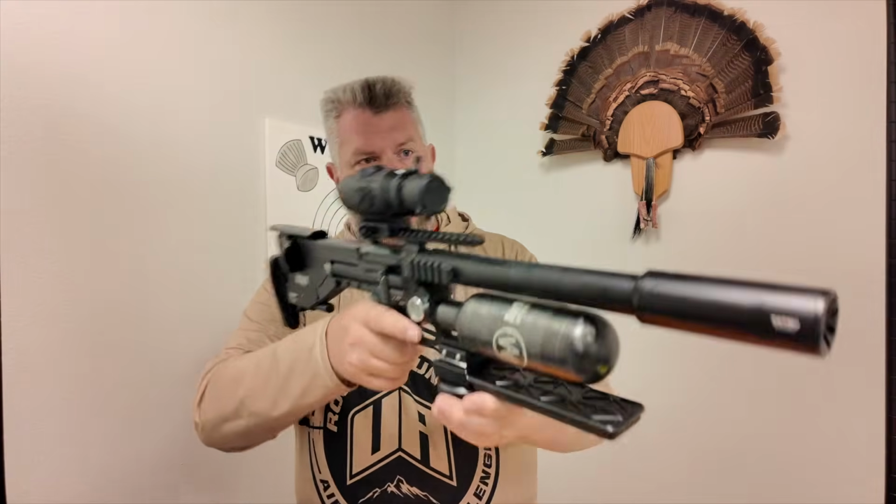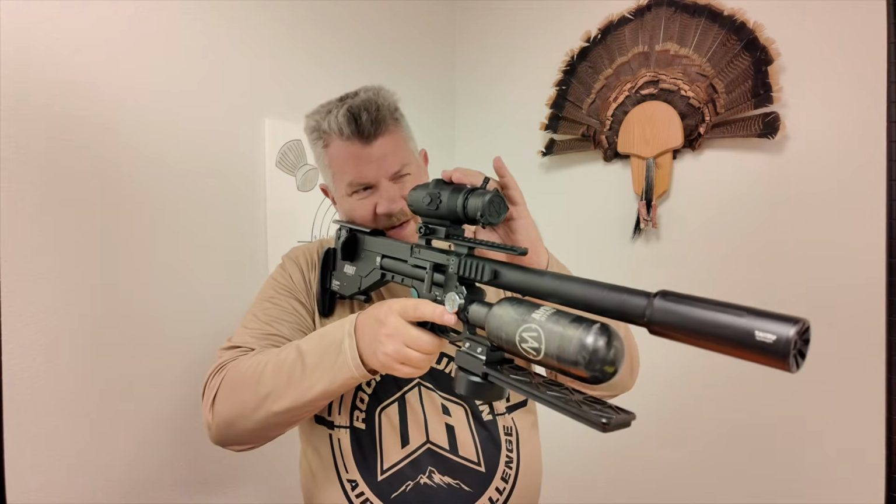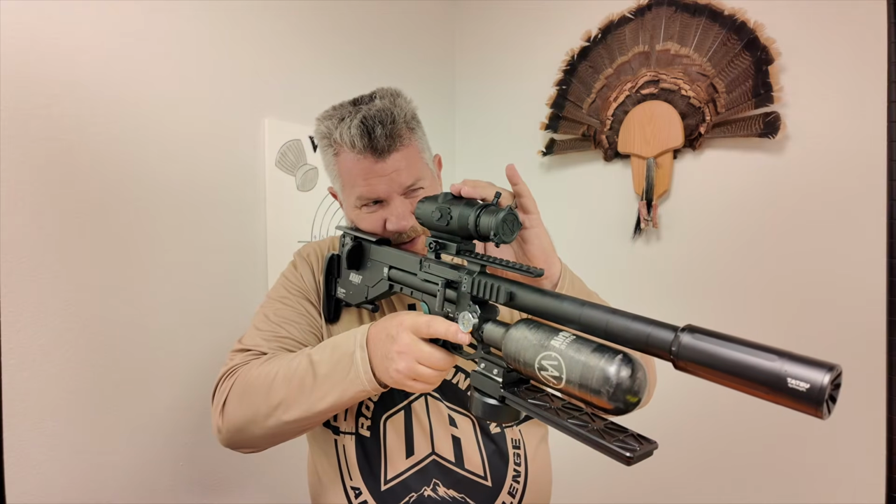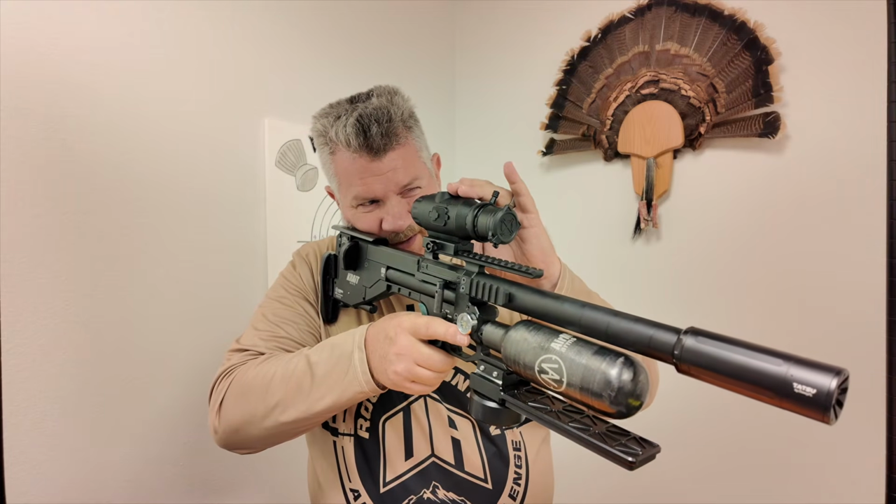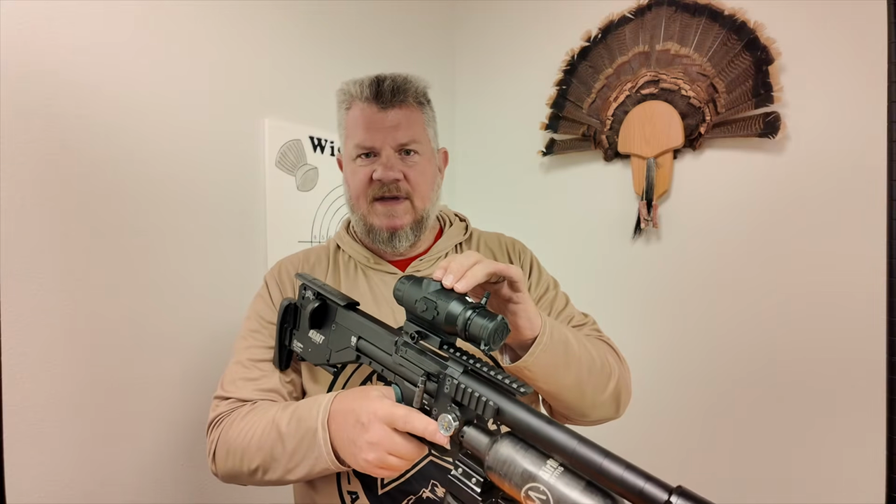Obviously, with a pure optical scope, you just look through it and it's on. This, because it's got an on and off switch and a battery, you hit it, get a logo, and now it's on.